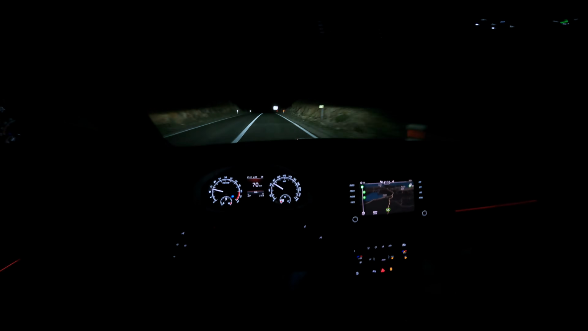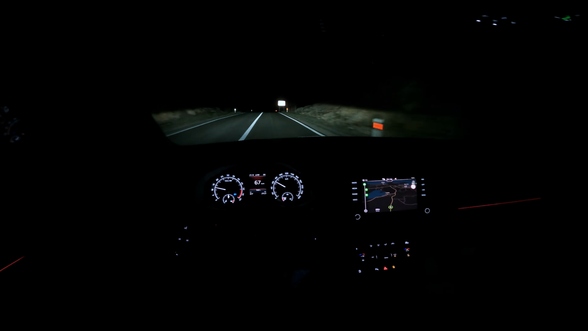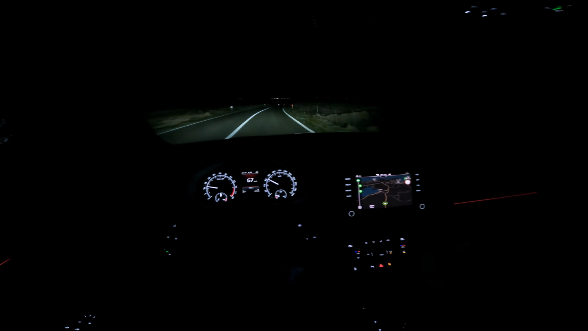But in the city, where there was a small patch of new road with smooth asphalt, it was fairly quiet. The car is stable, all-wheel drive doesn't lean, and the back doesn't stick out. A very stable car, thanks to the all-wheel drive.